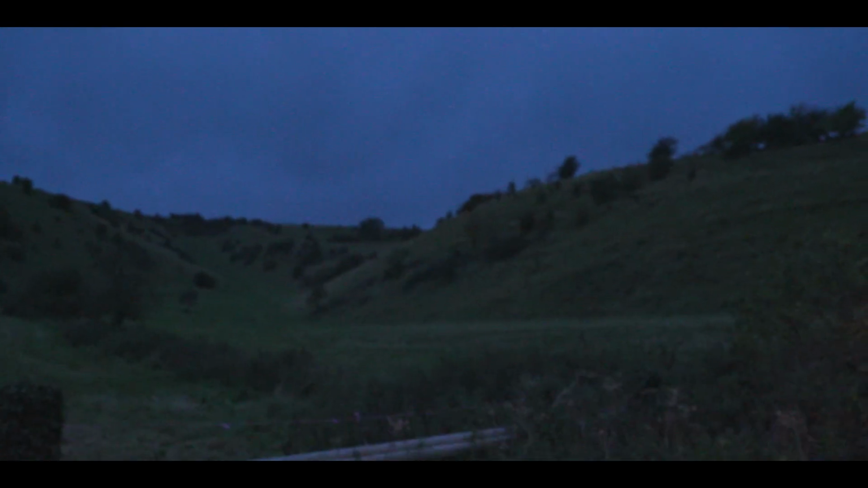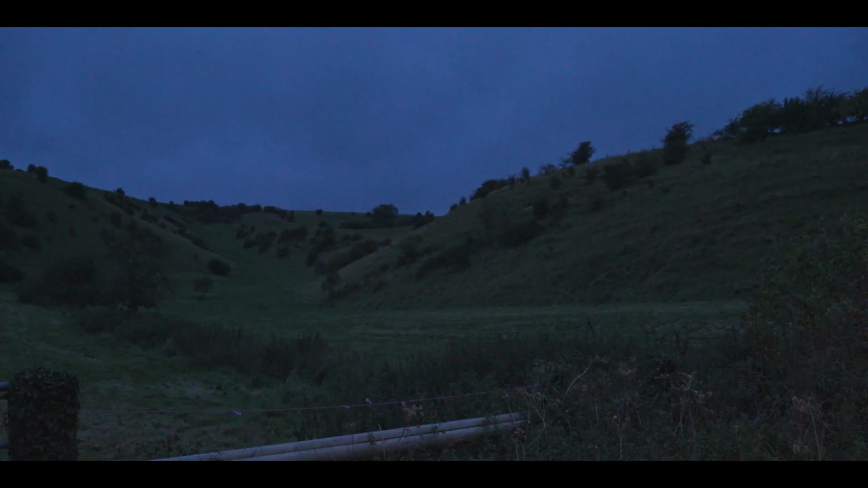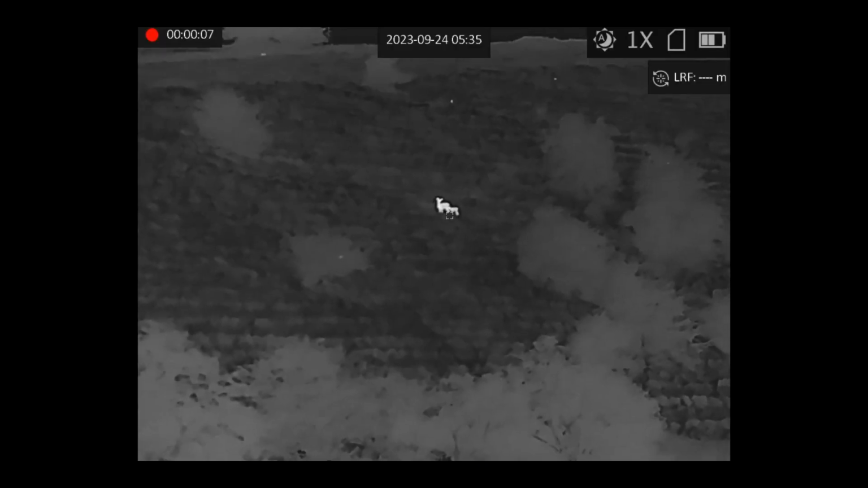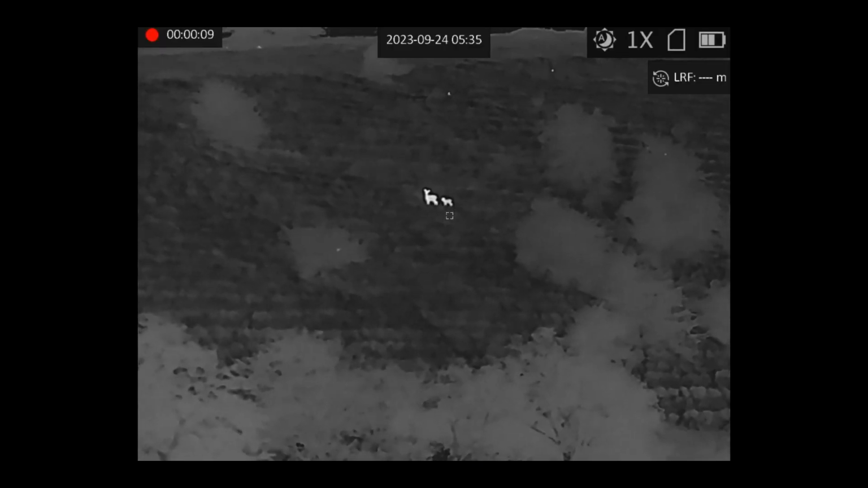Just double check. Sorry. Oh, I've got some footage. Is there anything there? Yeah. What, in that little bit of shrub? Looks like a roe and its kid. Okay. It's on the top. Oh, halfway up the bank. Yeah. We've managed to locate some animals. And so what we're going to do is just come a little bit further, park up, get out on foot, and then hopefully stalk down onto those.